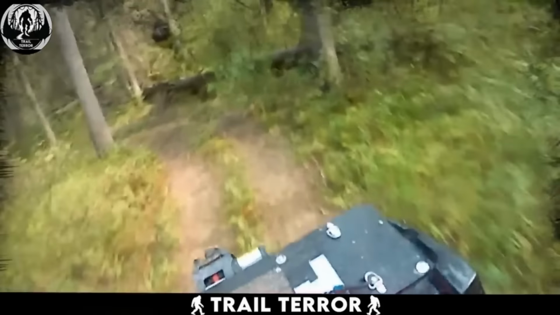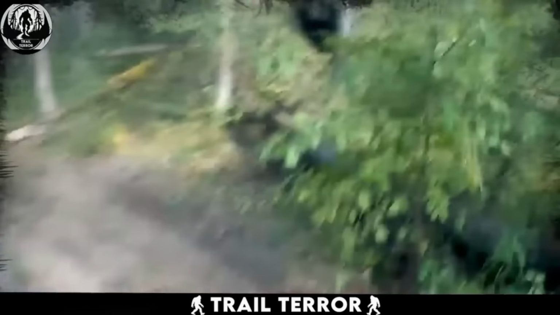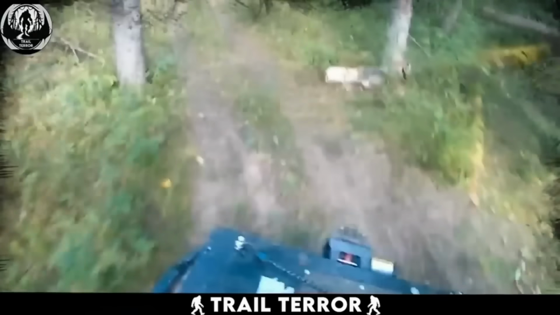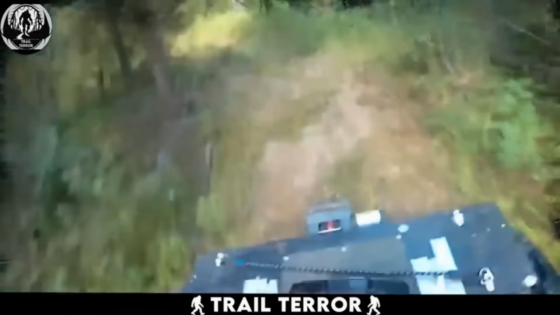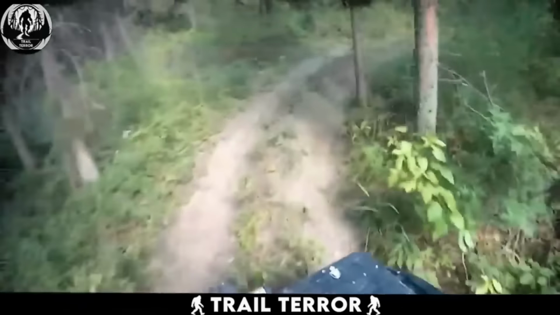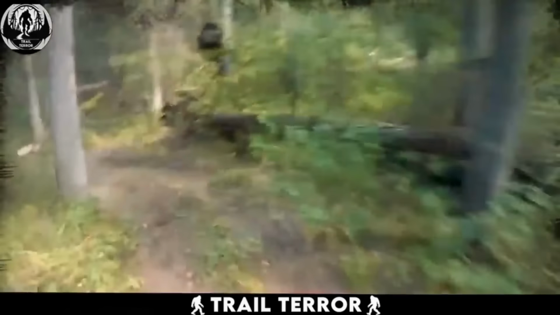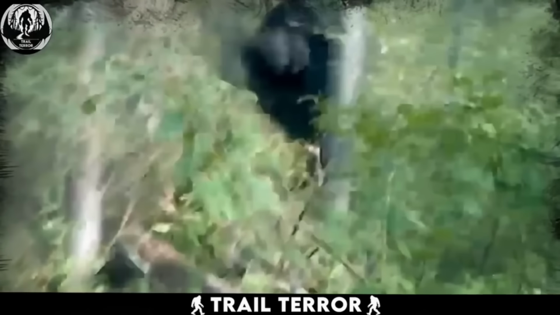This close encounter serves as a crucial reminder for anyone venturing into bear country. Be alert and aware of your surroundings. So the next time you hit the hiking trails, add "look out for lurking bears" to your checklist. And remember, a healthy dose of caution can go a long way in ensuring a safe and enjoyable outdoor adventure.